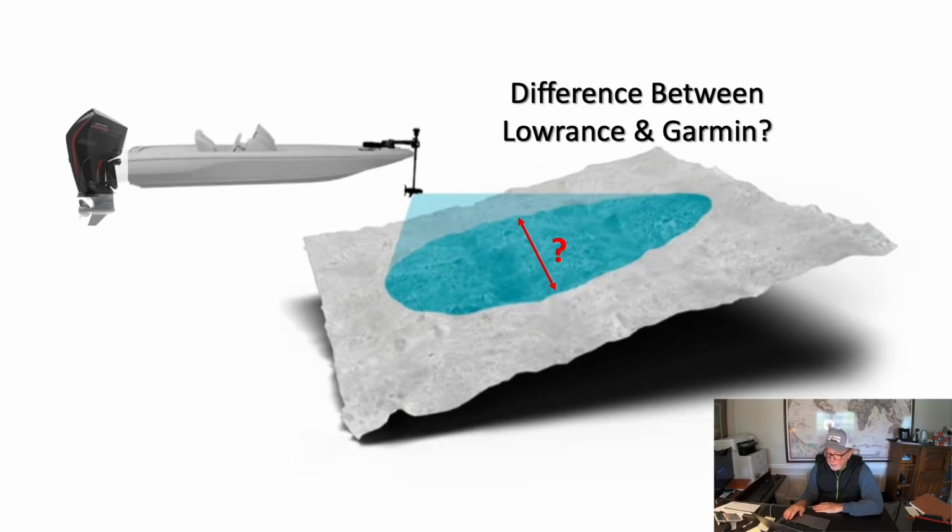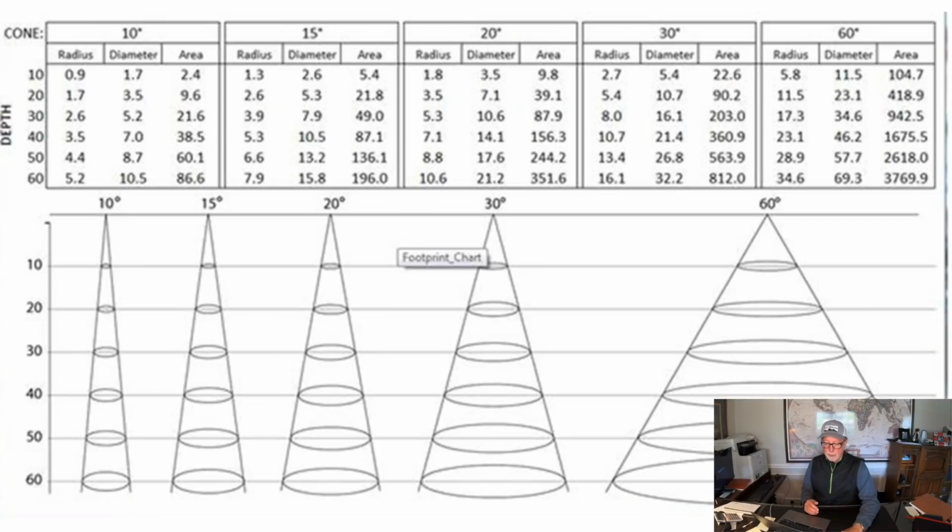And we already had looked. We found these charts all over the place, and it was very easy because 20 degree is a very common cone angle on most of our units that we've historically used, but I couldn't find 18 degrees. So I started playing with the math, and every time I thought I got the math right, I would back check my own math, and I became concerned I wasn't getting the math right.